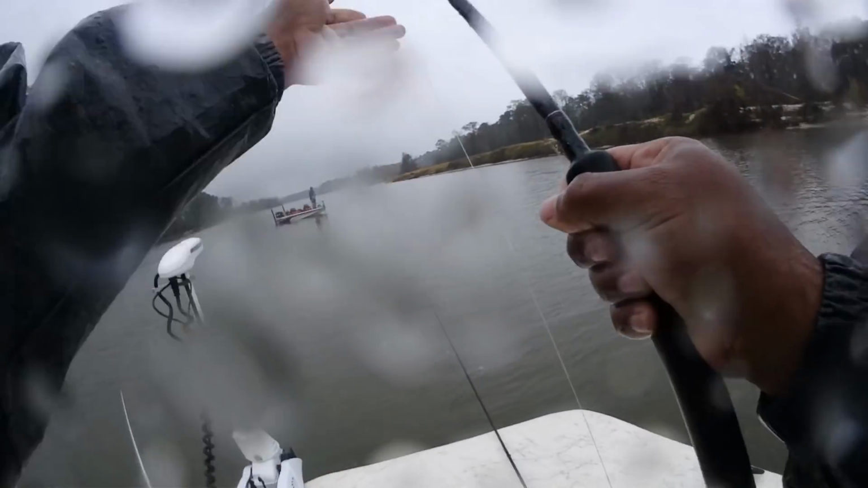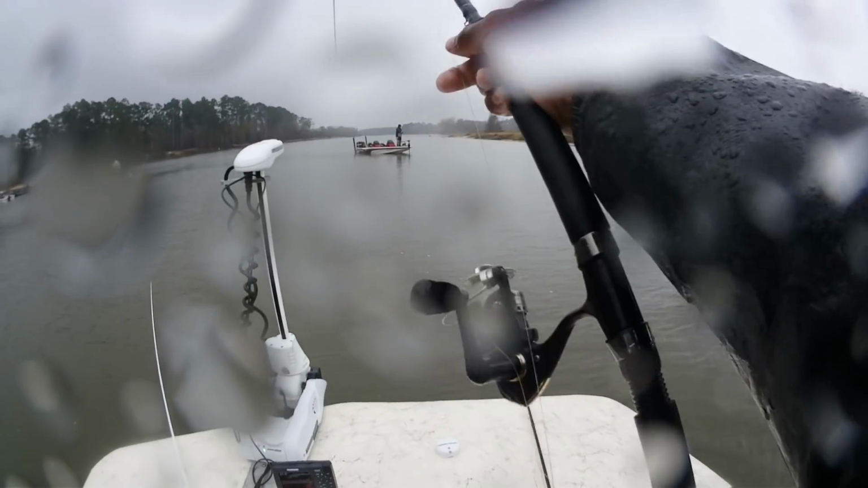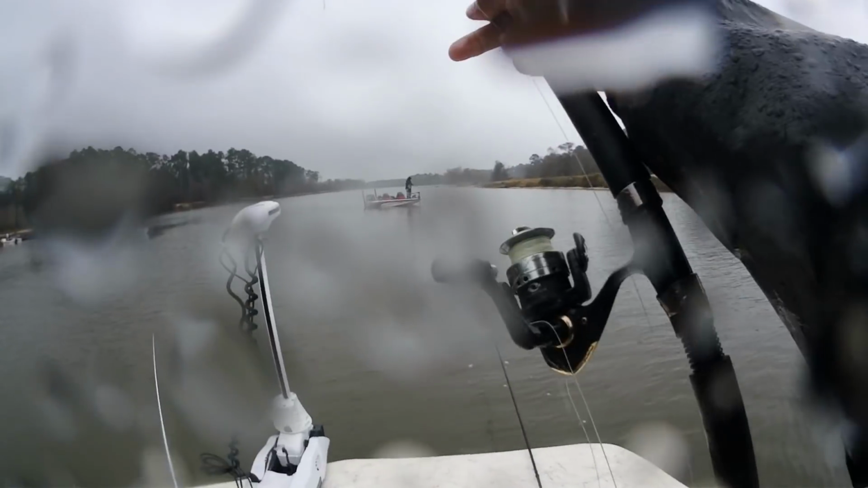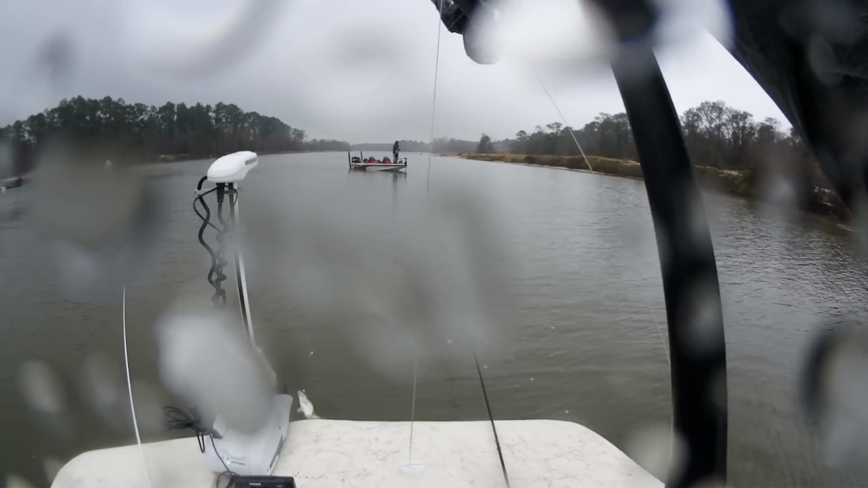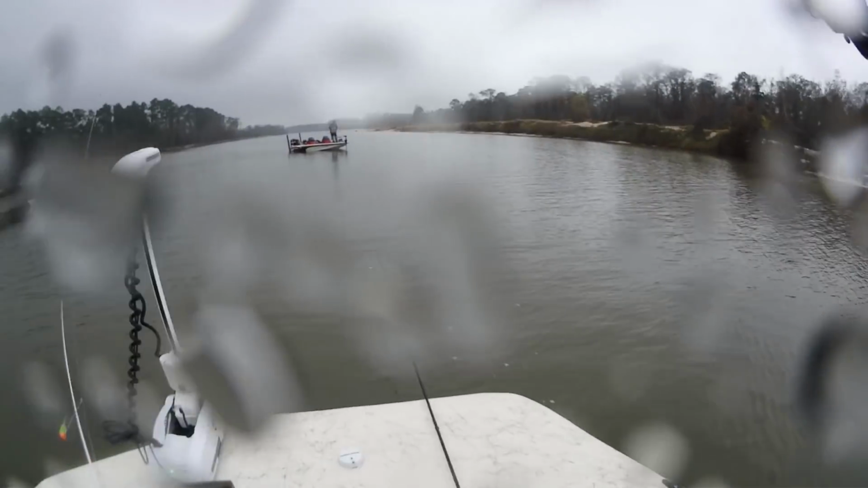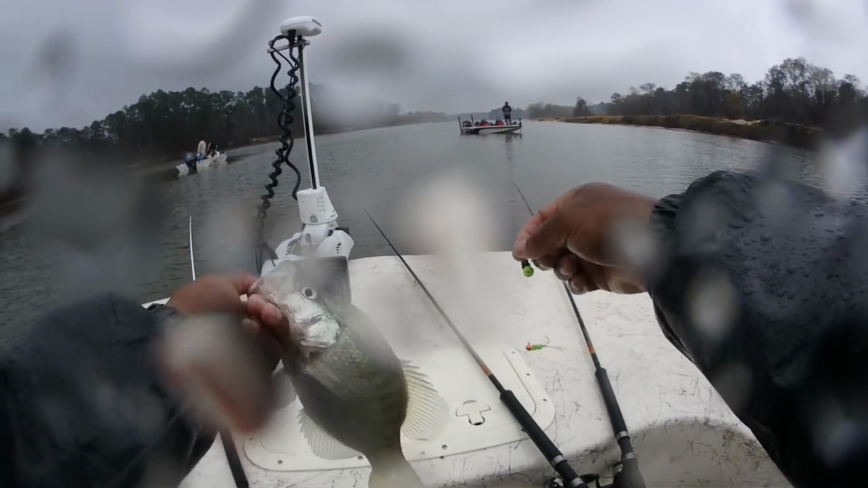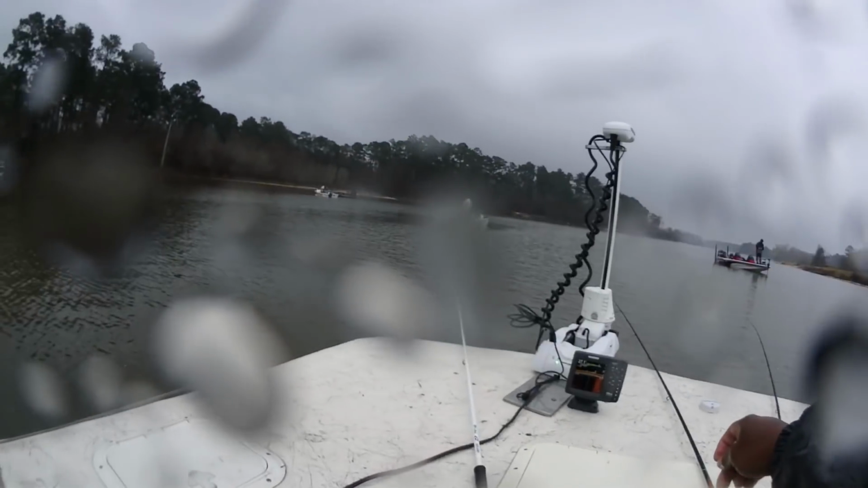Might be a decent one if it's not a catfish or a white bass. I think it's a crappie, and it is. And a nice one. He'll make 11 and a half, 12 inches.